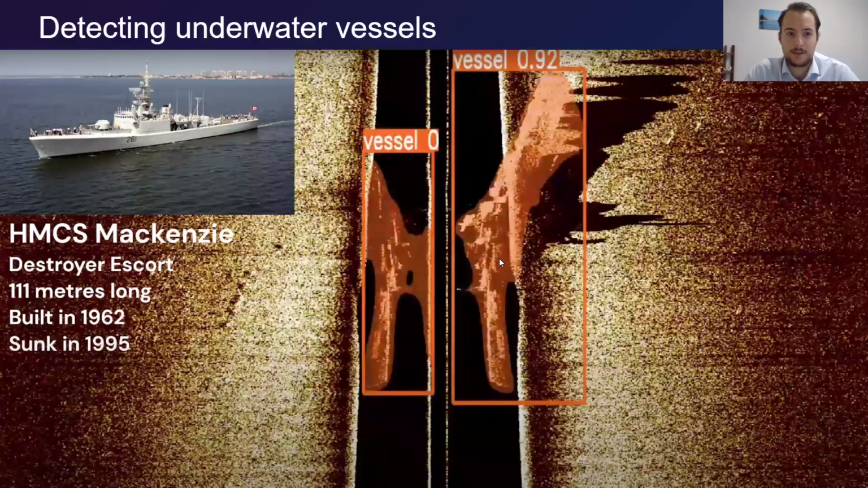So here's another vessel. This is the HMCS Mackenzie. It's an even bigger vessel here, a destroyer escort. It's over 100 meters long. It was built in 1962 and also sunk by the Artificial Reef Society. And here you can see a similar image where you have the water column in dark here. The sonar would go through this center line, and to the left and right of that, you have a bit of water column, and then the bottom of the ocean would start on either side.